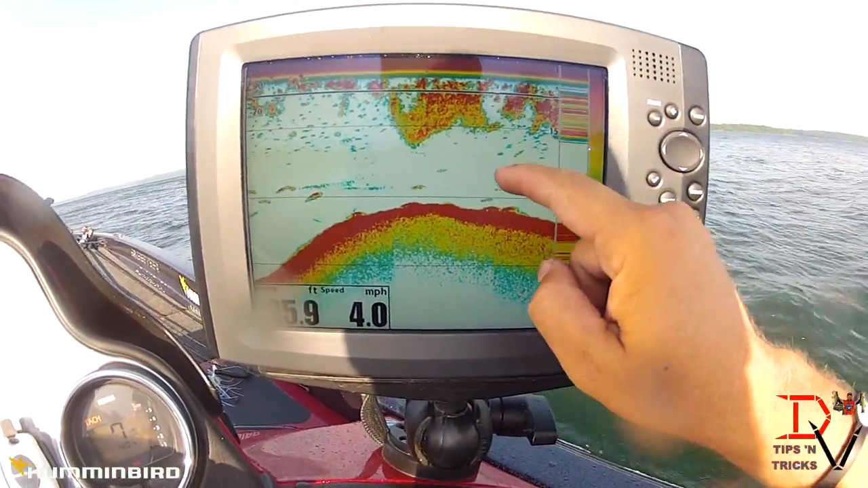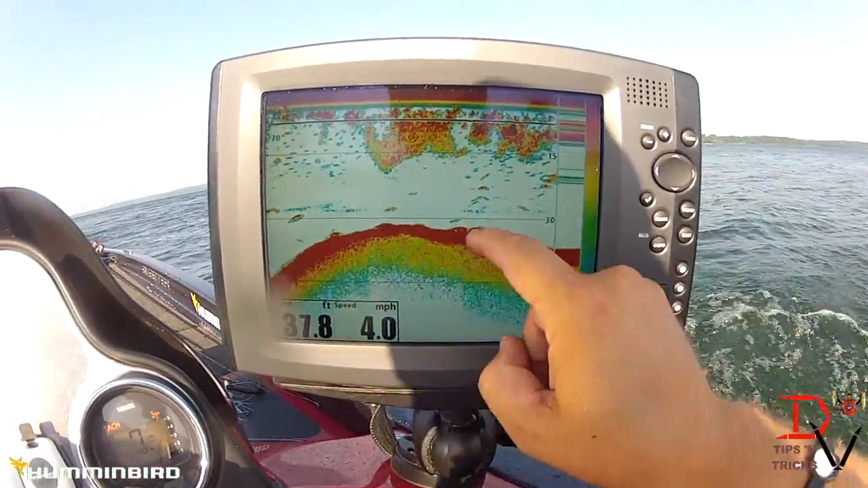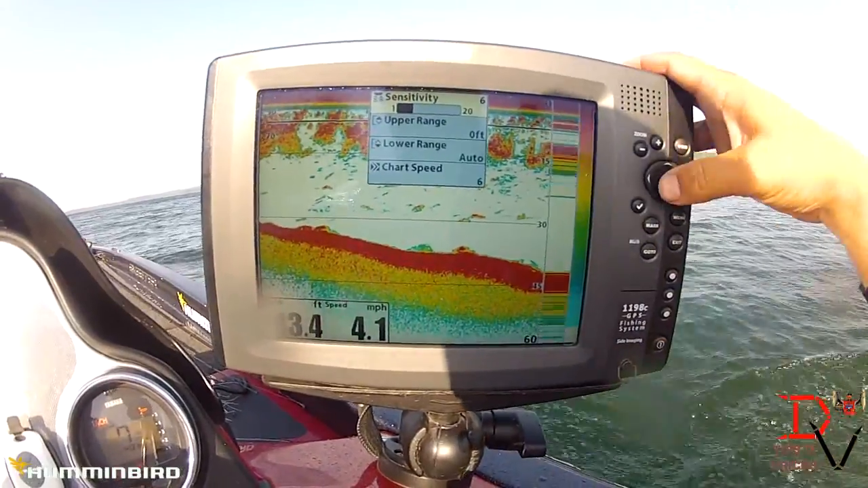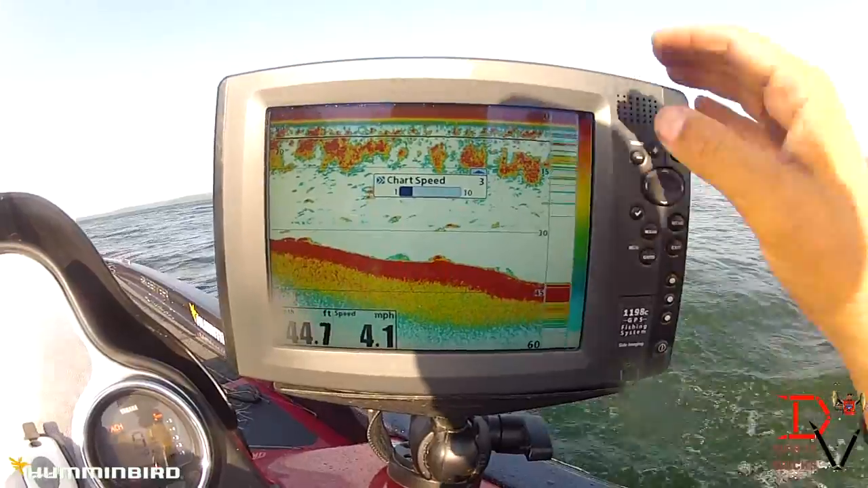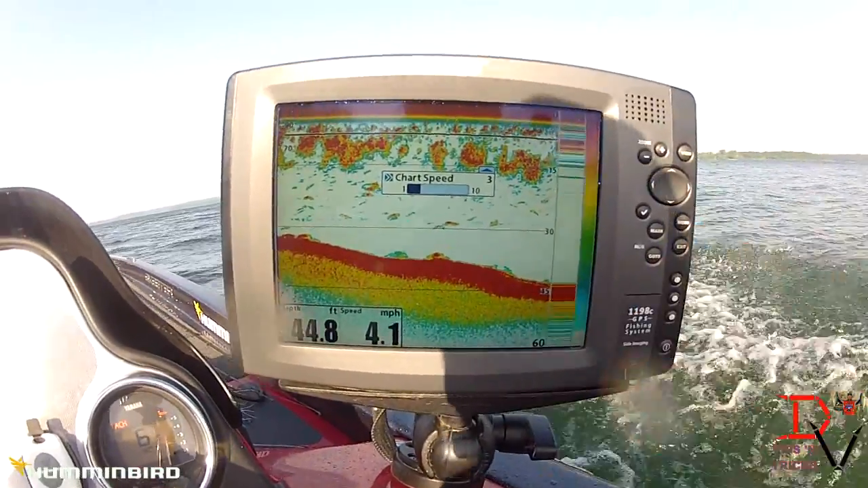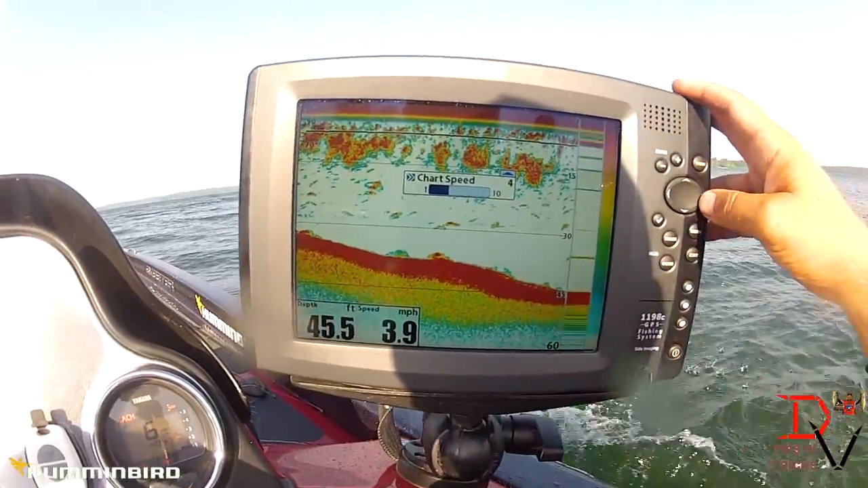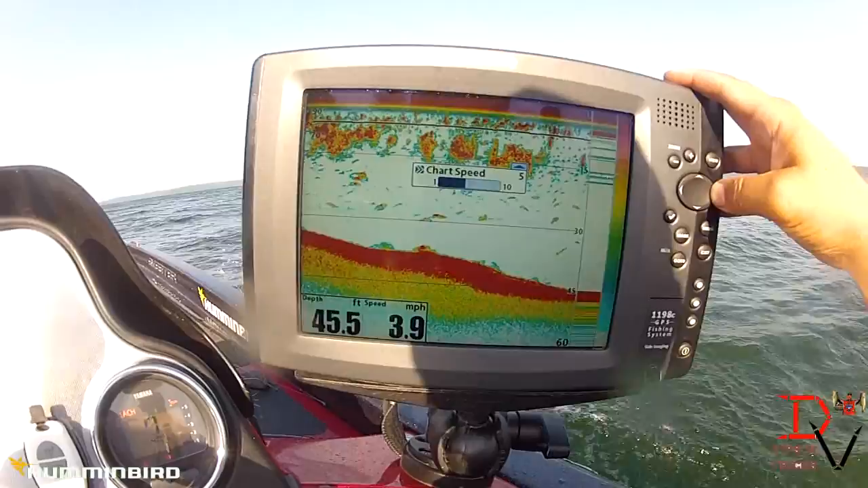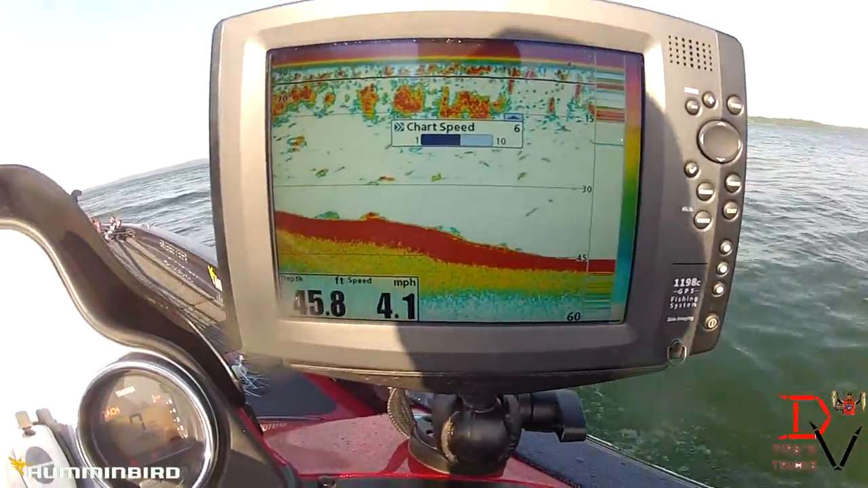We're going to see the fish here. We're going to see these are rocks down on the bottom. You can find a lot of fish with 2D sonar. Adjust your chart speed down. We'll slow it down. I recommend running close to your boat speed. We're at 3.9 miles an hour. At least match your boat speed, or crank it up just a hair if you're looking for fish in 2D sonar.